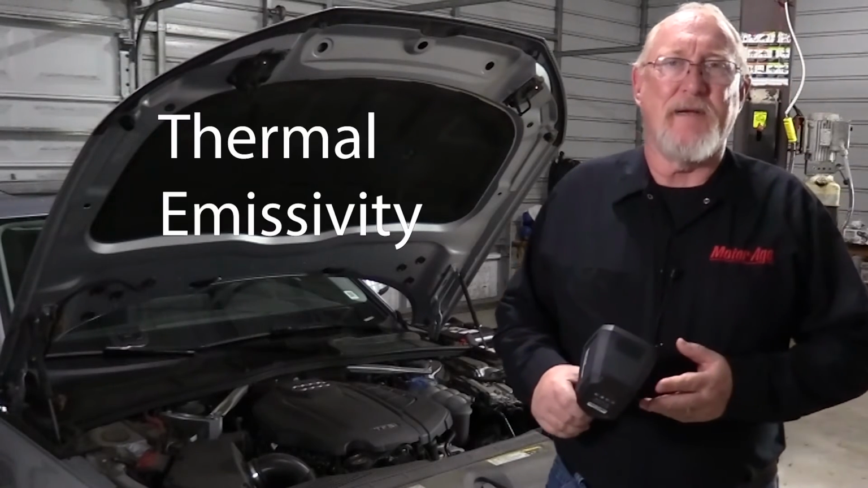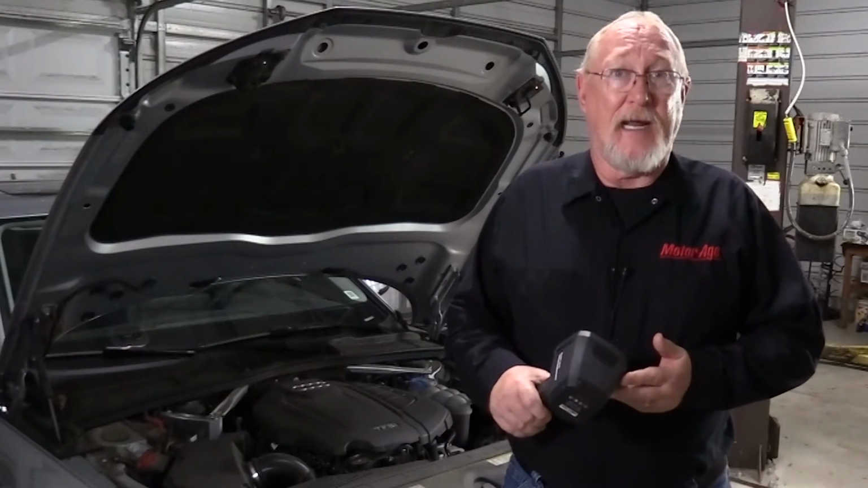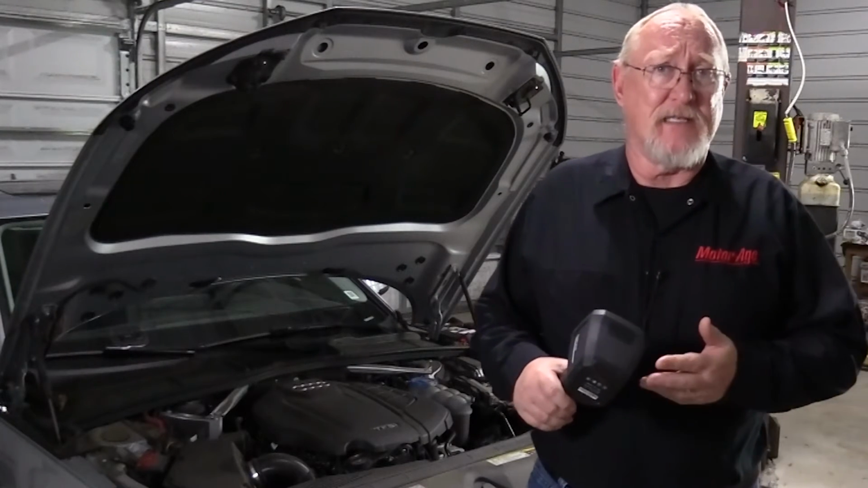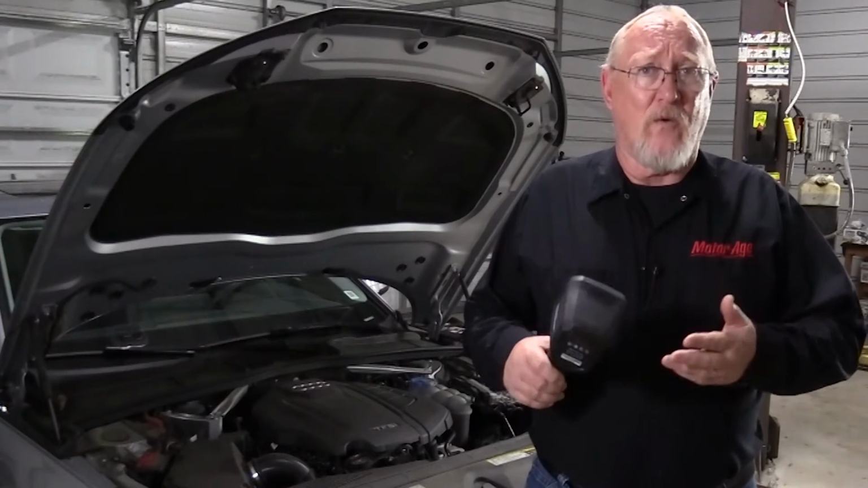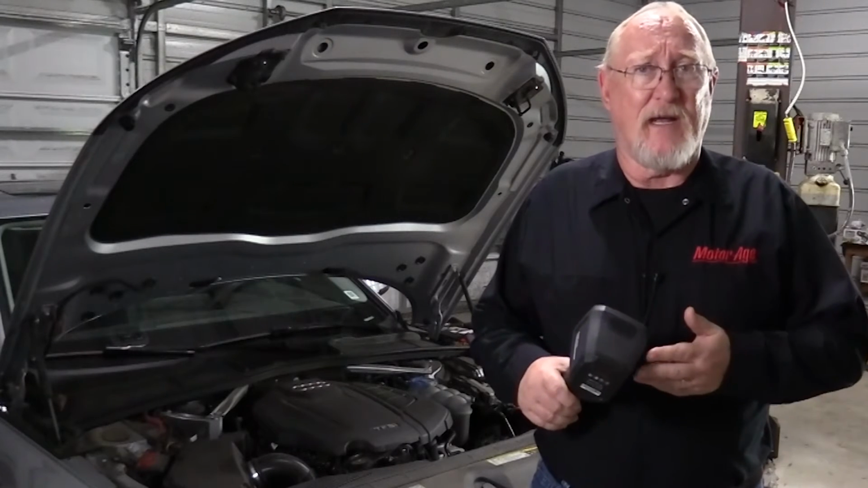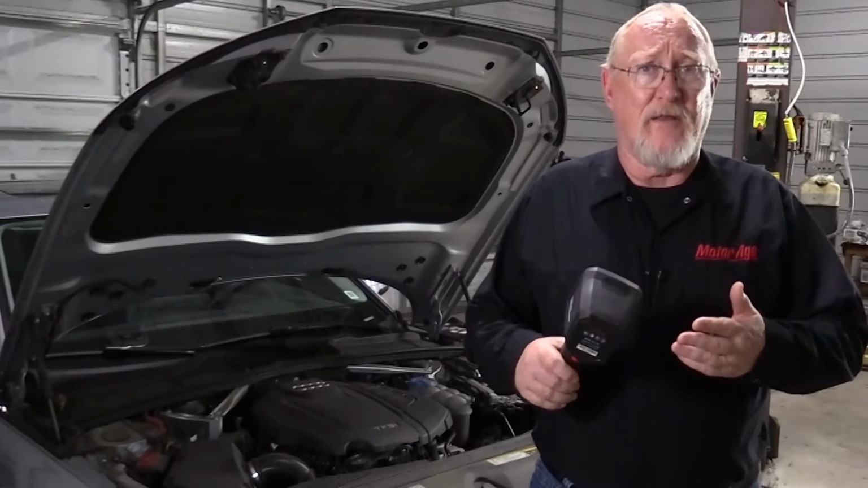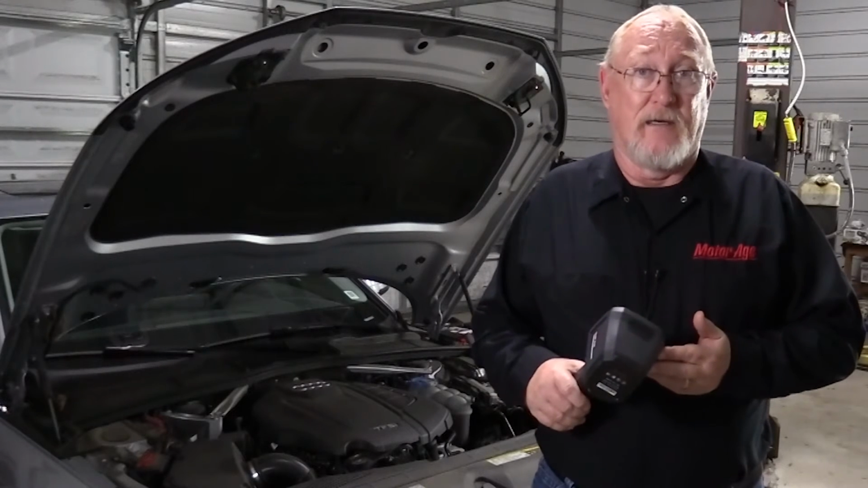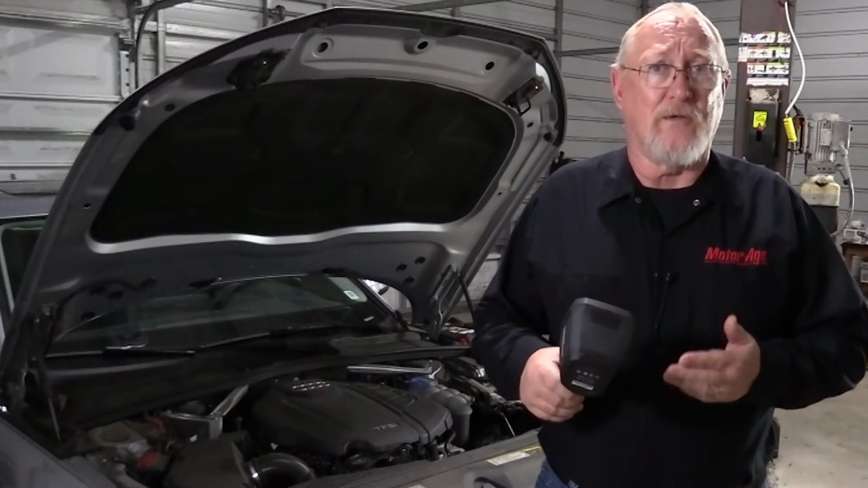Next is thermal emissivity. It's a measure of how well an object can give off its heat, and it's often helpful to consider that object's electrical resistance when you're trying to decide just how well it can do that. Typically, the lower the electrical resistance of the object, the better or higher an emissivity it will have. And the reverse is also true. The higher the electrical resistance might be, the lower the emissivity typically is. Again, not a hard and fast rule, but it can help you when you're adjusting your tool to take these measurements.